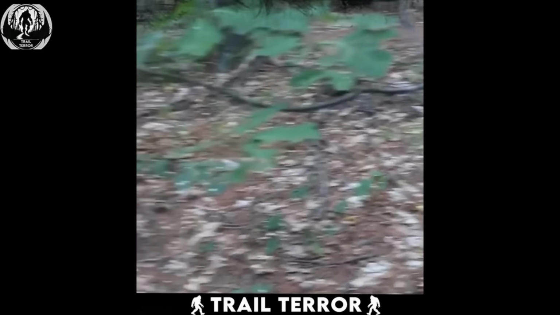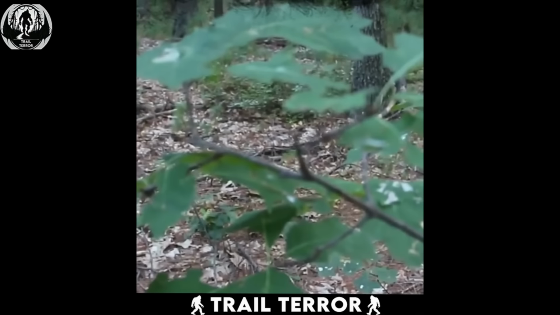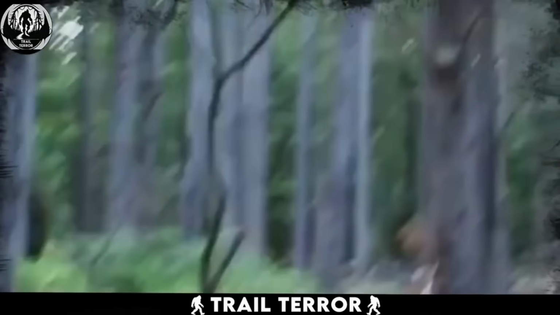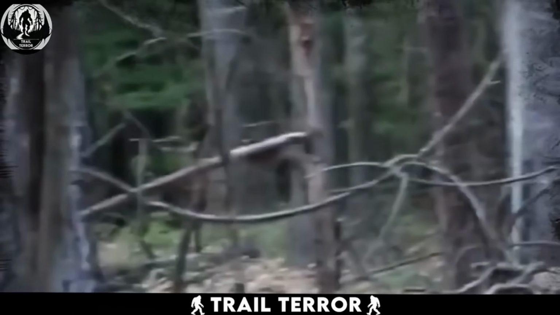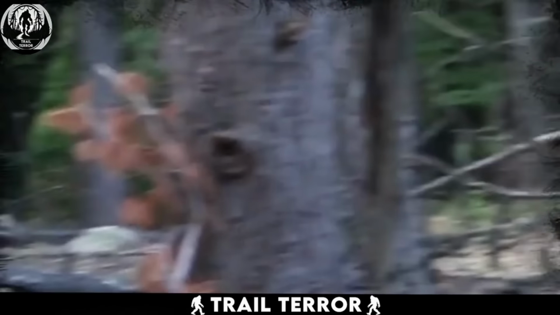In this video, a man is walking through the woods during the daytime when he suddenly notices something unusual. The footage starts off shaky because the man is trying to locate the creature he saw with his camera. After a moment, he manages to capture it. A large, brown, hairy creature moving quickly on two legs among the trees, as if it's trying to hide from the camera's view. This creature looks similar to what many people call Bigfoot.